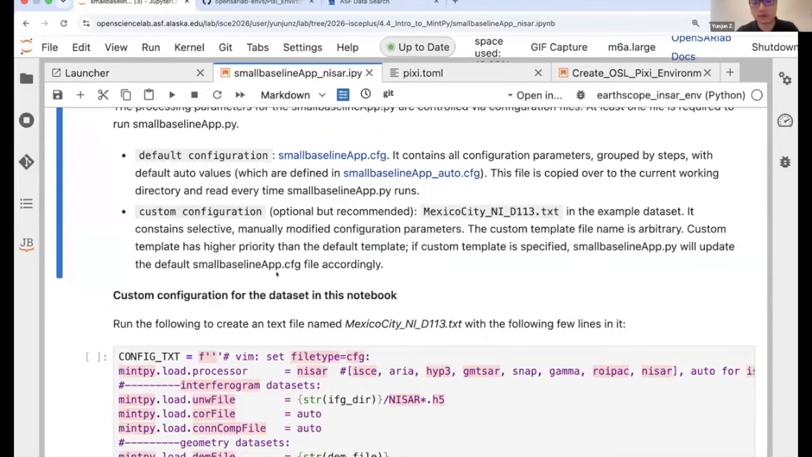And this one, even though it's optional, I always recommend it. You can use whatever names you like. Here, I just use a simple one with a TXT format. This one is more for the humans, for the users. It can contain selectively, manually modified configuration parameters.